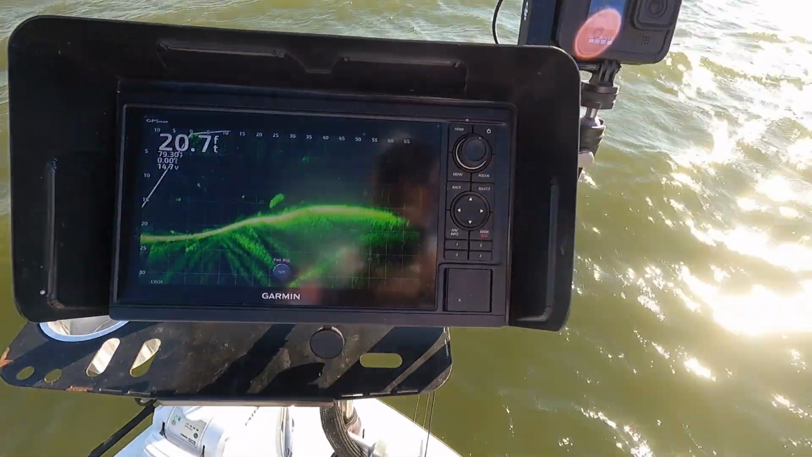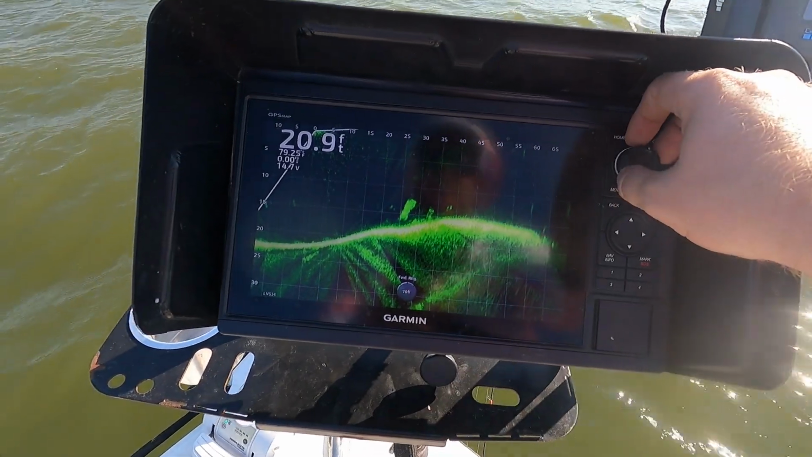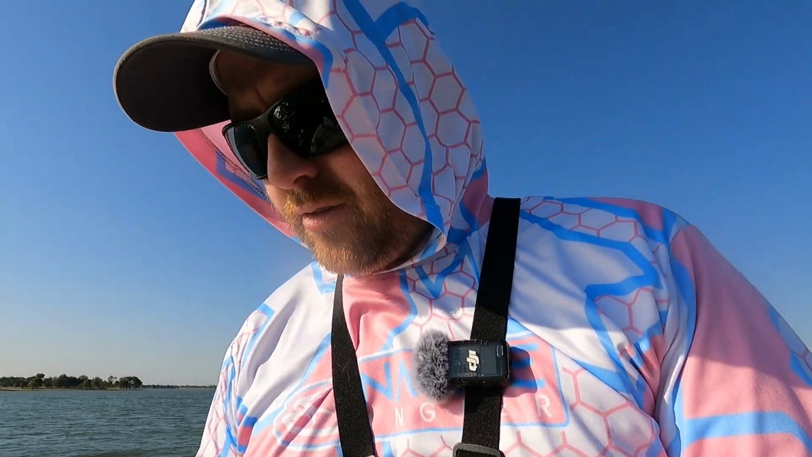Now, when I am scanning for new spots, I keep mine at about 60 to 70 feet out. The reason I do that is it gives me a good broad range to look left and right in and look for and find new brush piles.